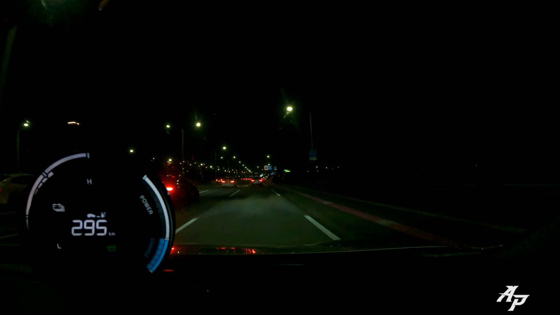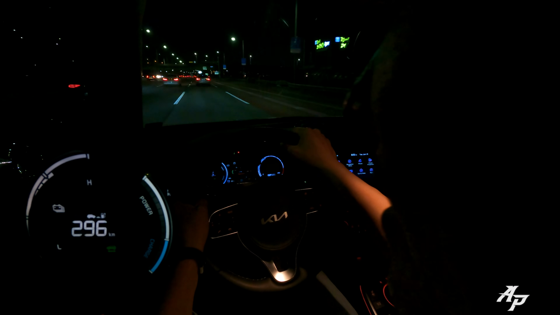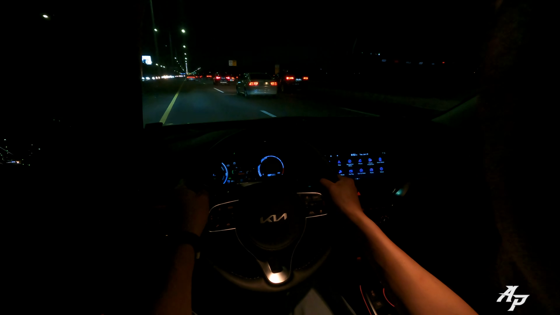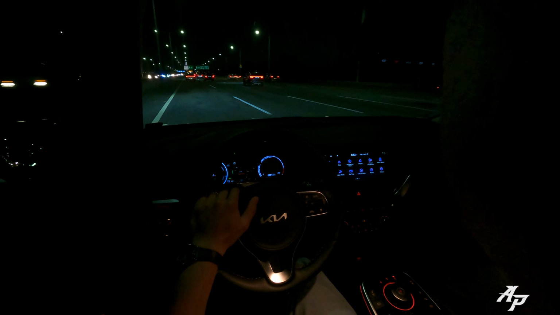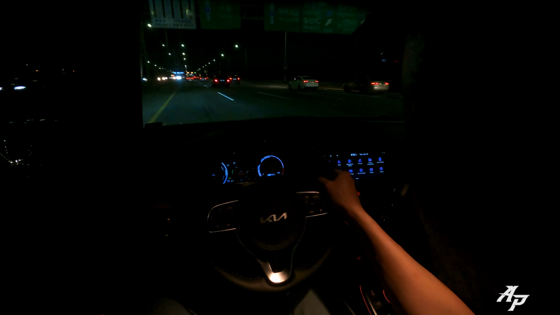It pulls quite nicely and stops quite nicely too. Like I told you, we're given paddle shifters. These are to change the intensity of the regen braking, right here on the bottom. You go from 0 to 3, and my favorite is level 1, which makes stopping a little bit smooth. If you go to 3, it just stops, like somebody's dragging from behind you. But level 1 is mild, so I like it that way.